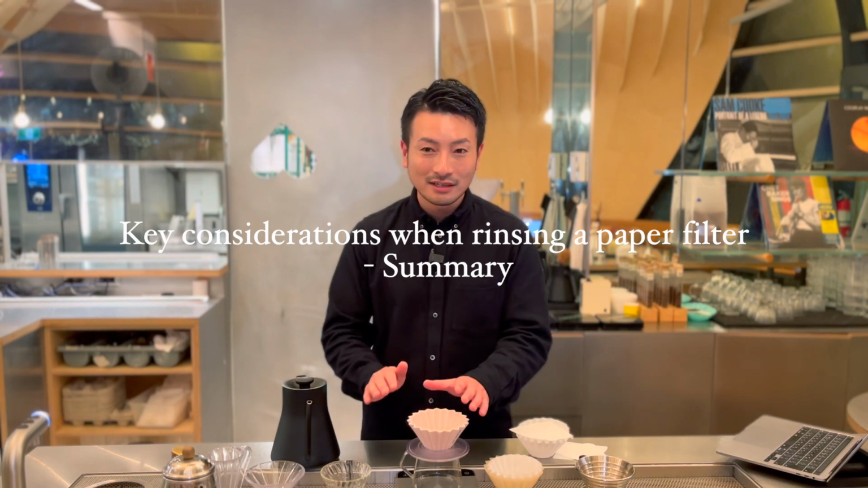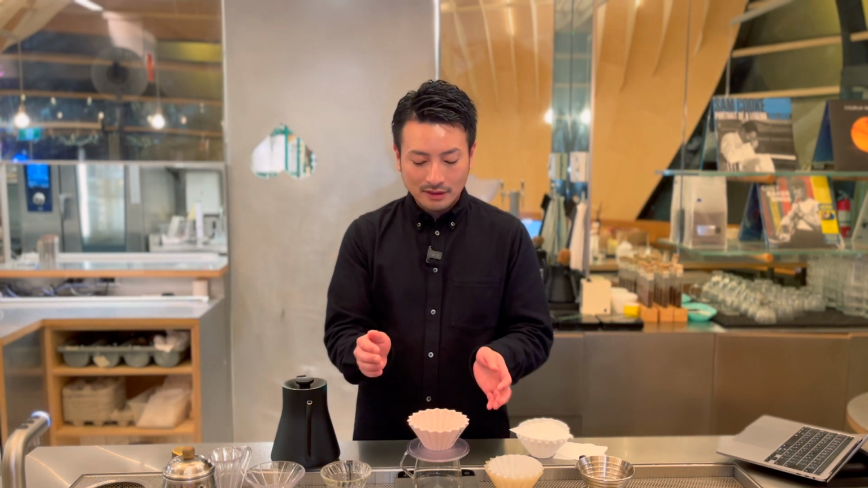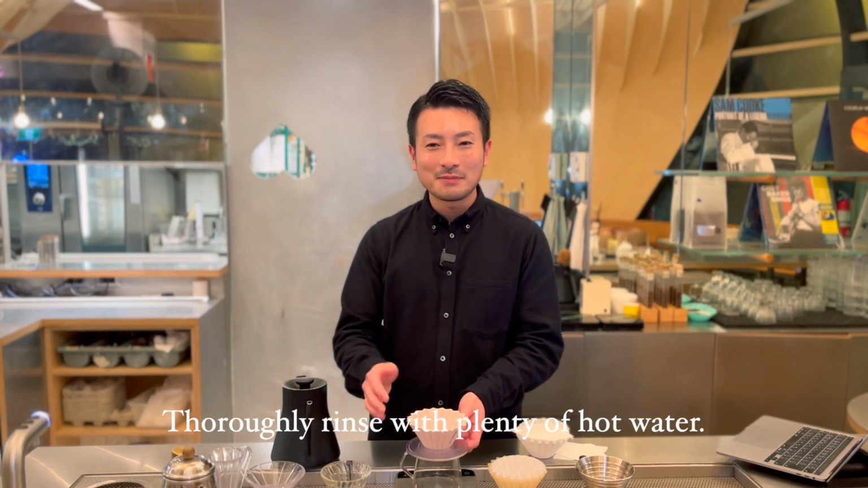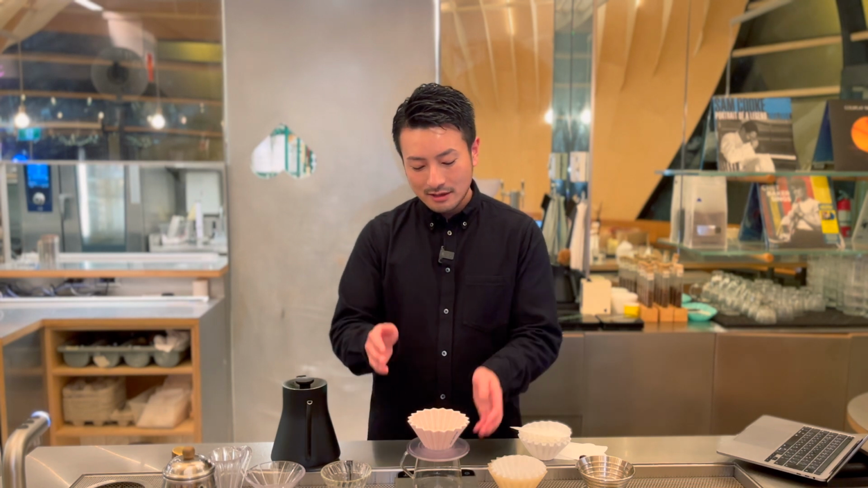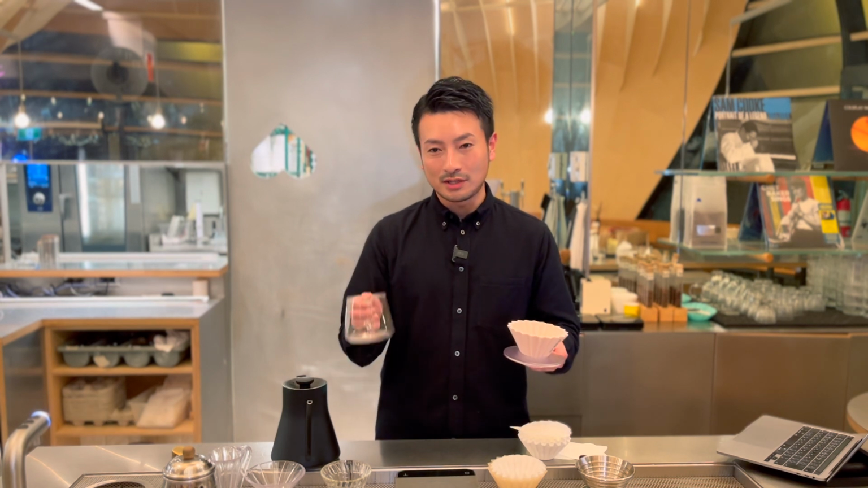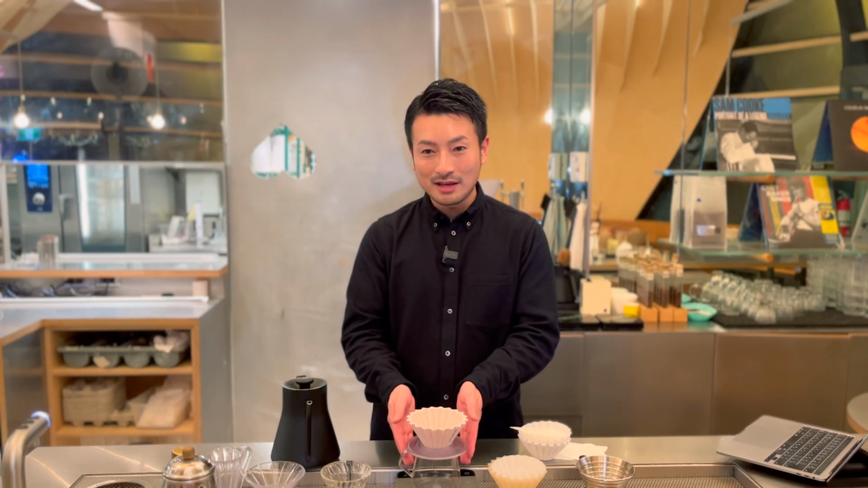3 key tips for rinsing paper filter. First, rinse the filter properly without messing up its shape. If the filter shifts or collapses, your extraction can become inconsistent, so be careful. Second, don't just wet the filter, actually rinse it. Lightly dampening it won't do much. To fully remove the paper taste, you need to rinse it thoroughly. Third, rinse out the paper smell from the server too. After rinsing, leftover paper smell can stay in the server, so give it a quick rinse with hot water. Focusing on these 3 things will help you brew more stable, better tasting coffee.